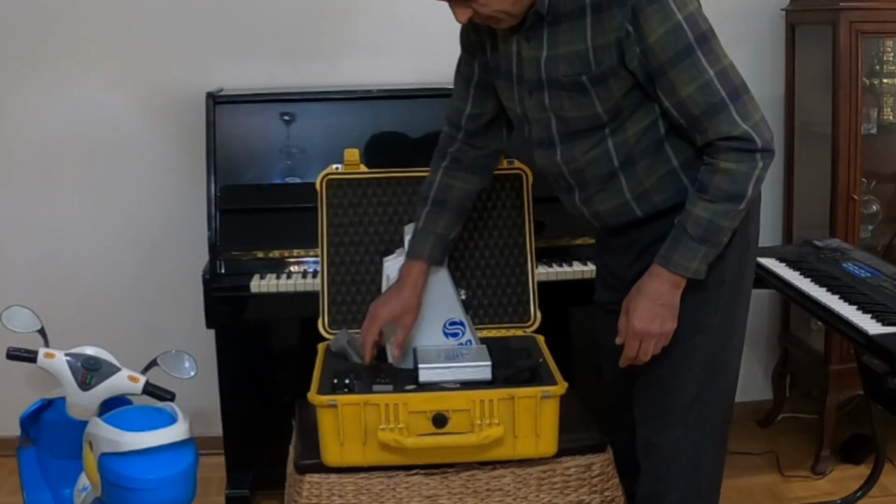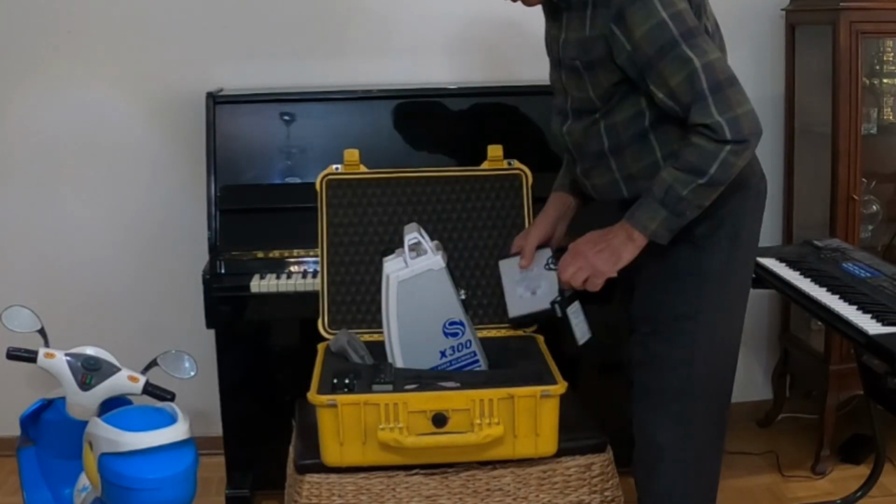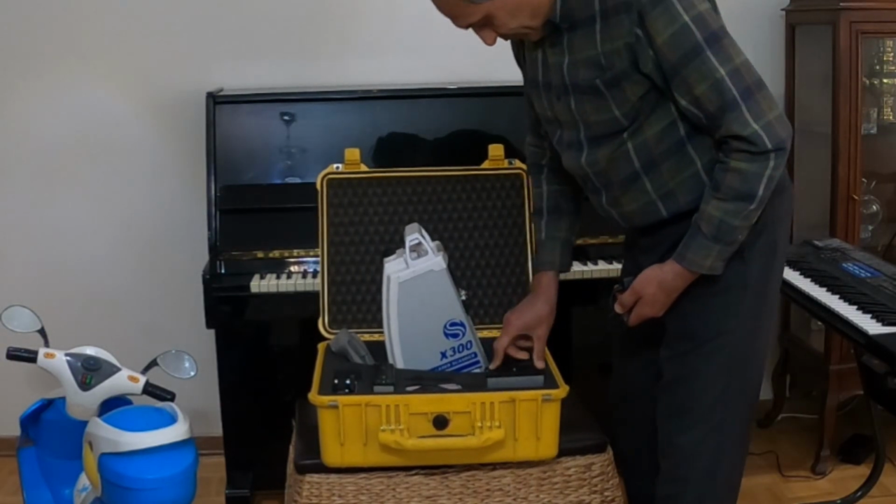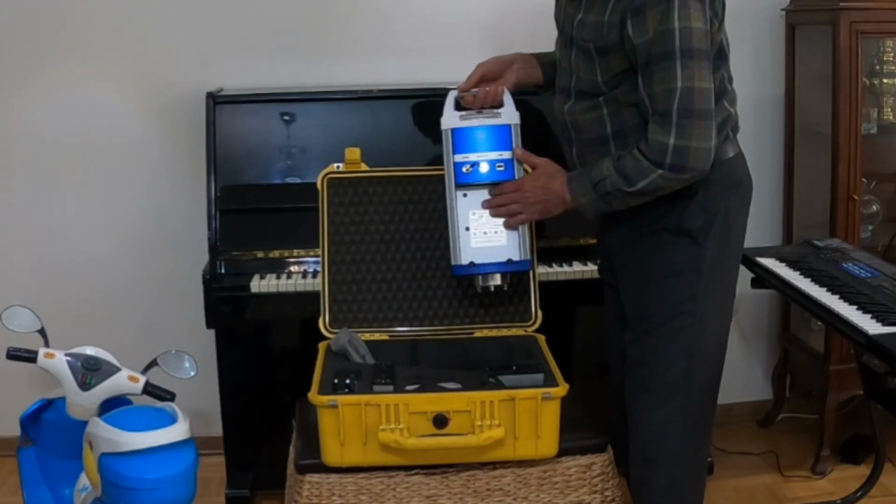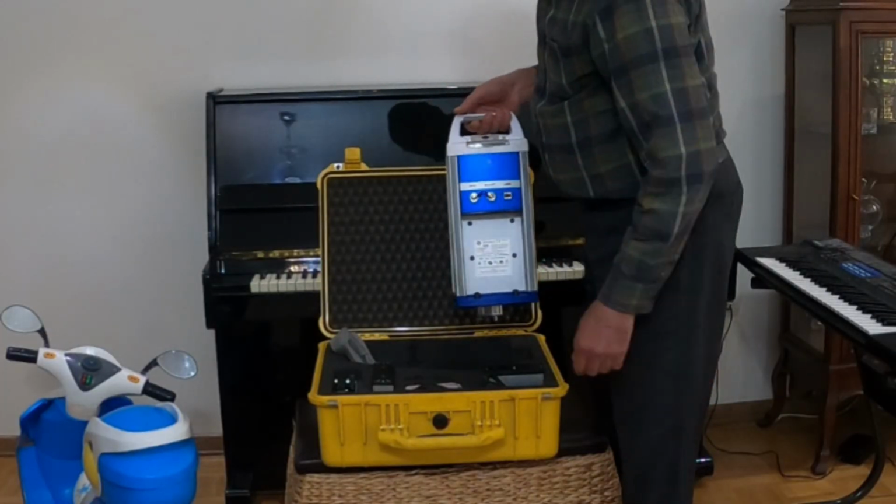Two batteries. Make sure you put the dongle also here, which is very important. The dongle goes this way, and make sure to remove the battery as well.